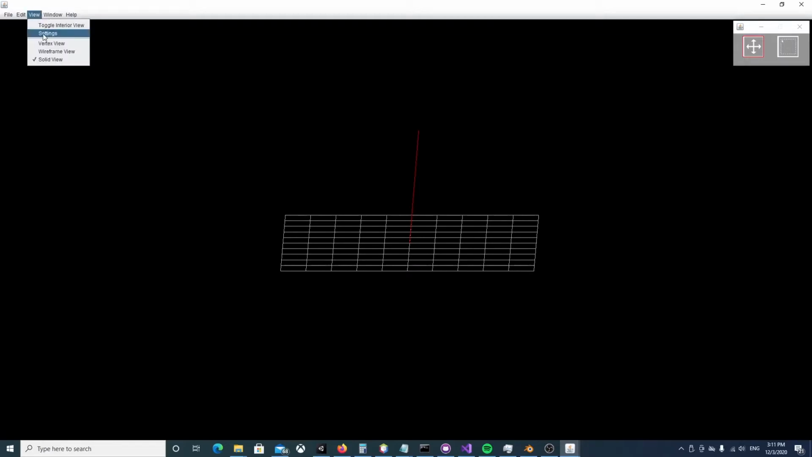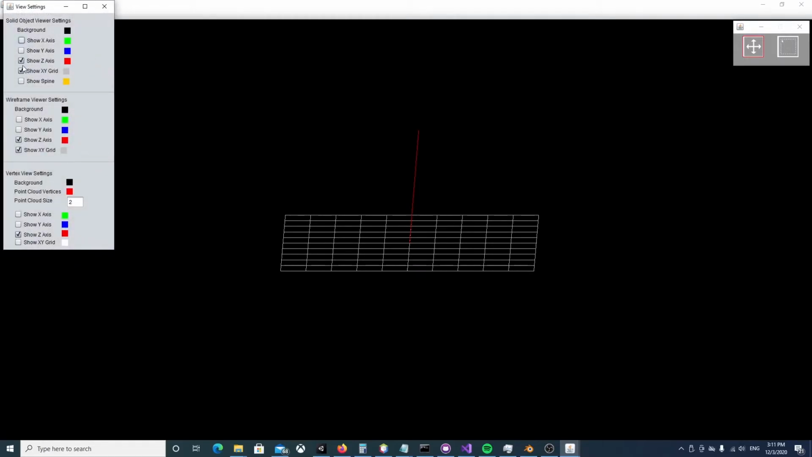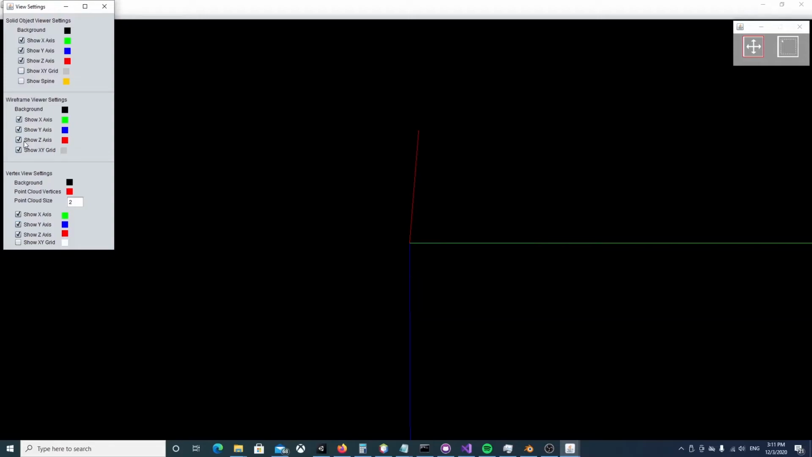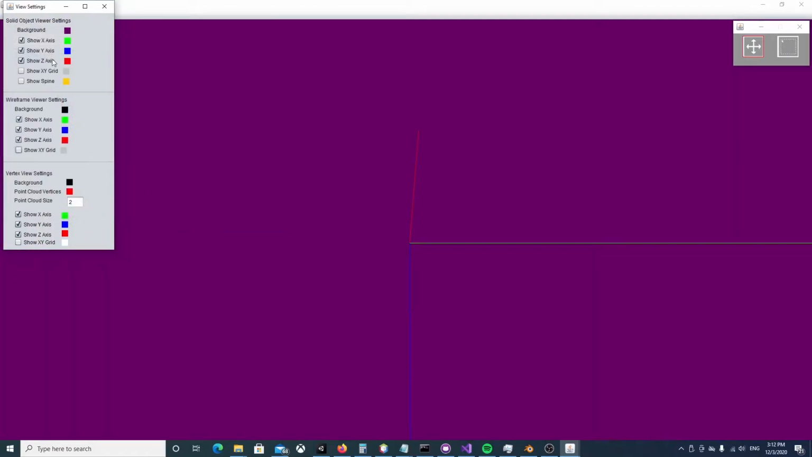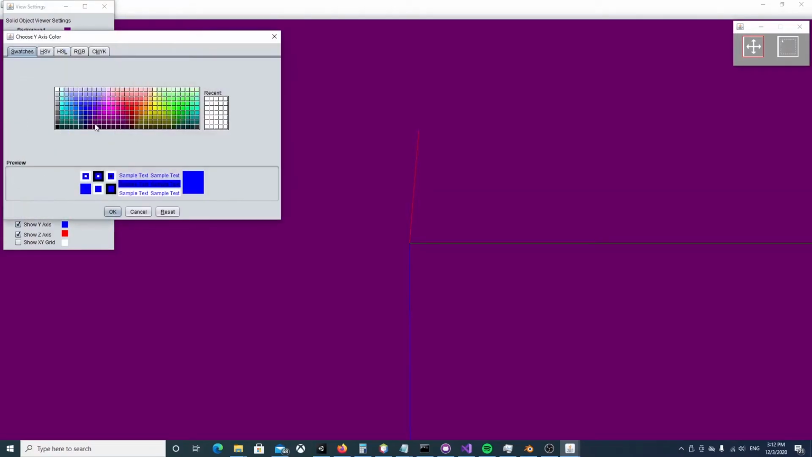We can also change the view settings here. So I can enable these axes. I'll enable them for all views. These are the Y and X axes that we're missing. I also don't like the grid as much. I like it better without the grid, so I'm going to remove that. I can also change the background to whatever I want.